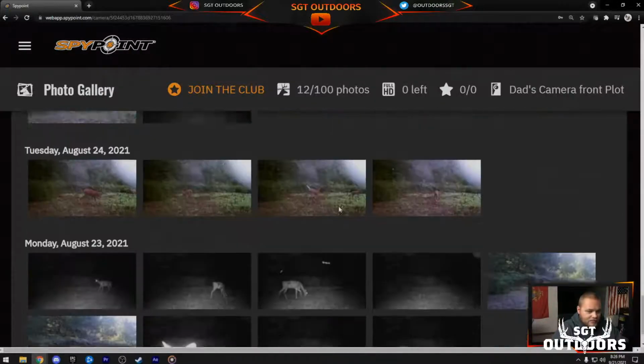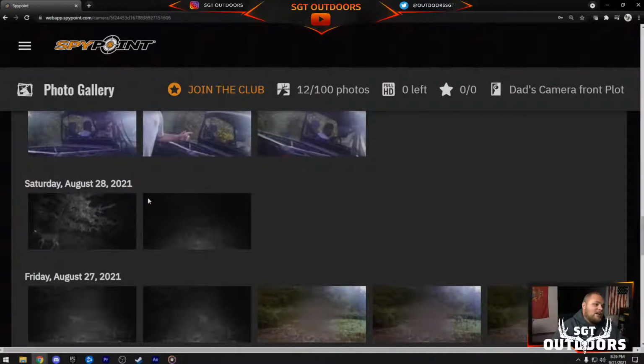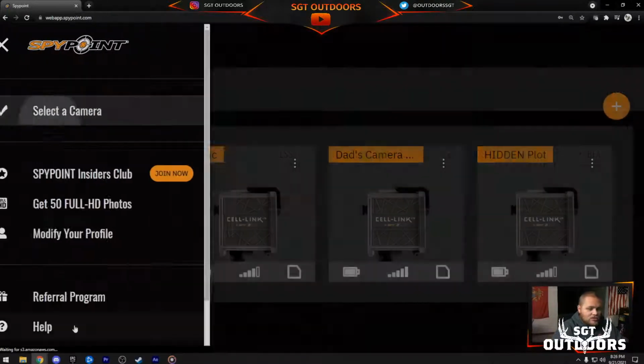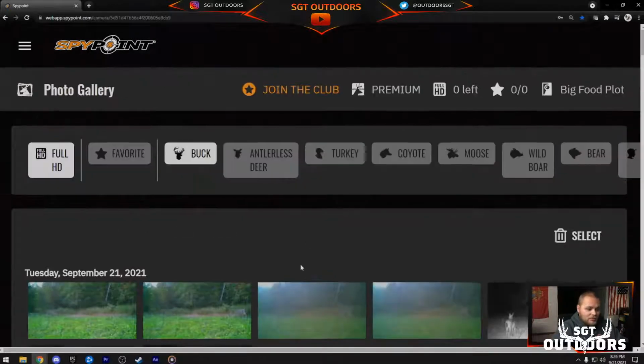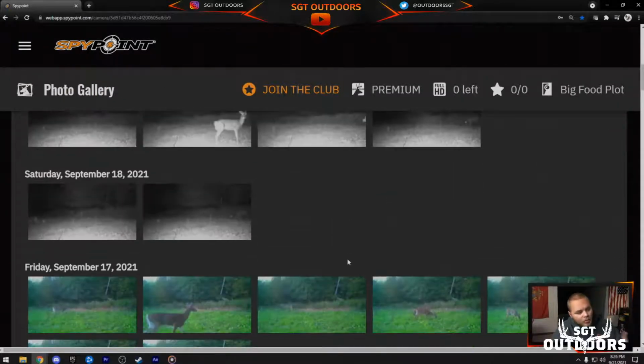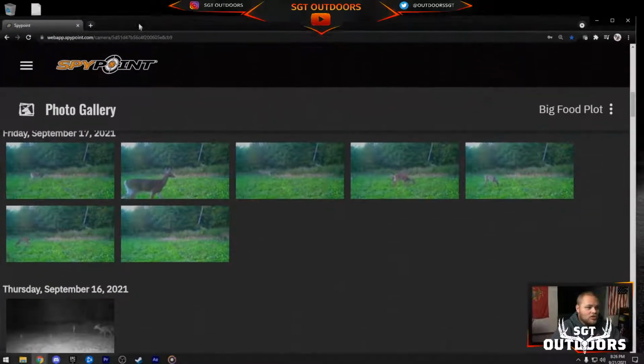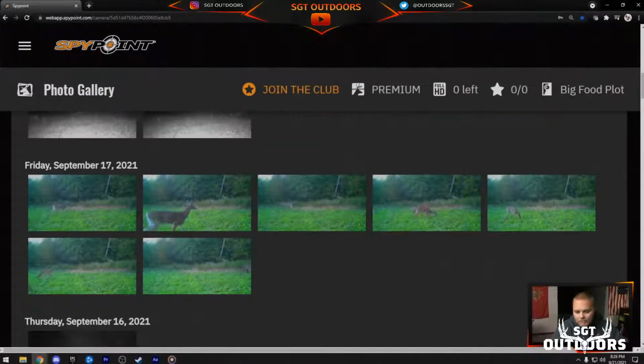literally no antlers. So as of right now, we don't have a lot to look forward to out on the SgtOutdoors property. It's all does. But like I said, our bucks show up in mid-October to November. That's when they showed up last year. That's when I expect them to show up again this year.